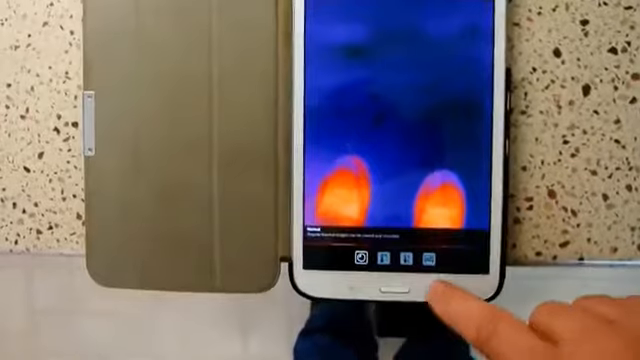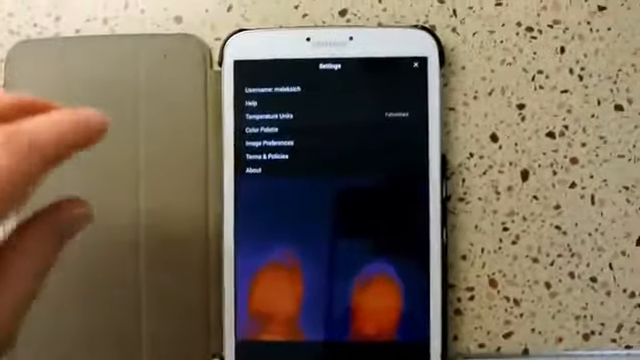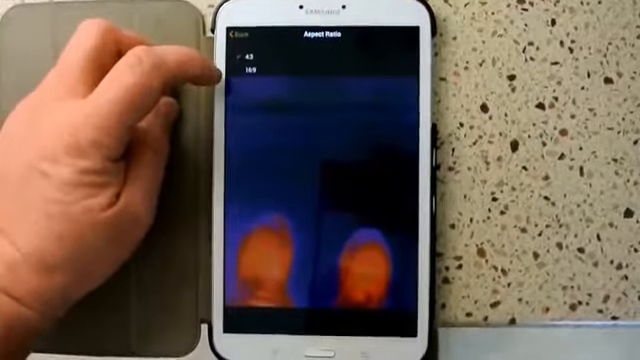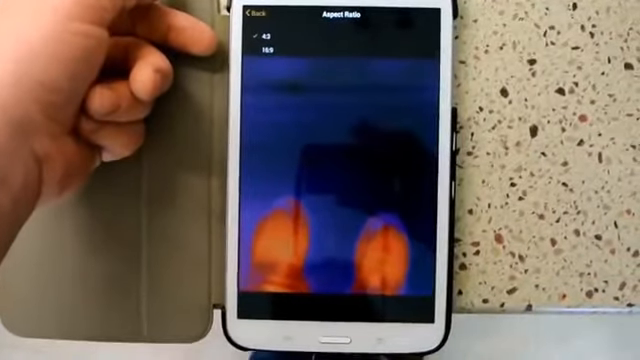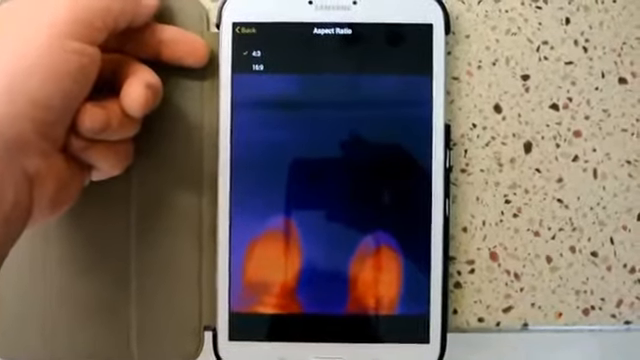Okay. Now, a couple of other options that we have on this camera are image preferences. Aspect ratio gives you a choice of 4:3 or 16:9. Looking at the math with the sensor array, this 206 by 156 sensor is actually pretty close to a 4:3 ratio.